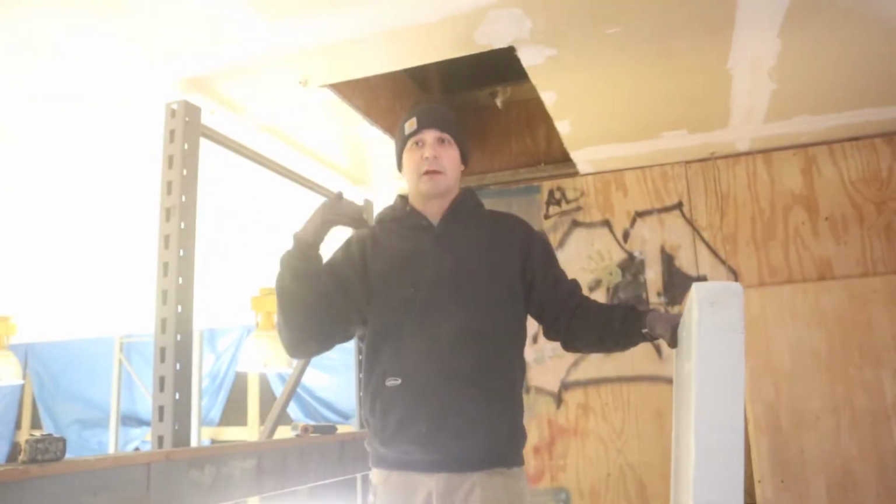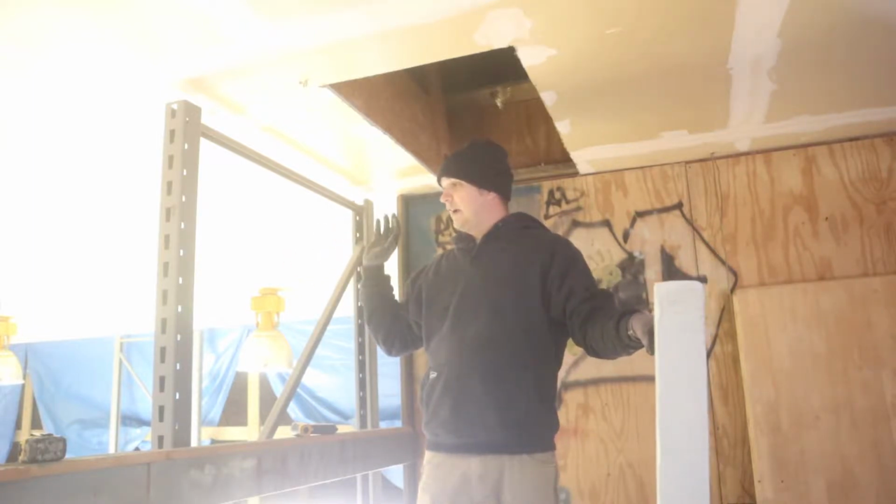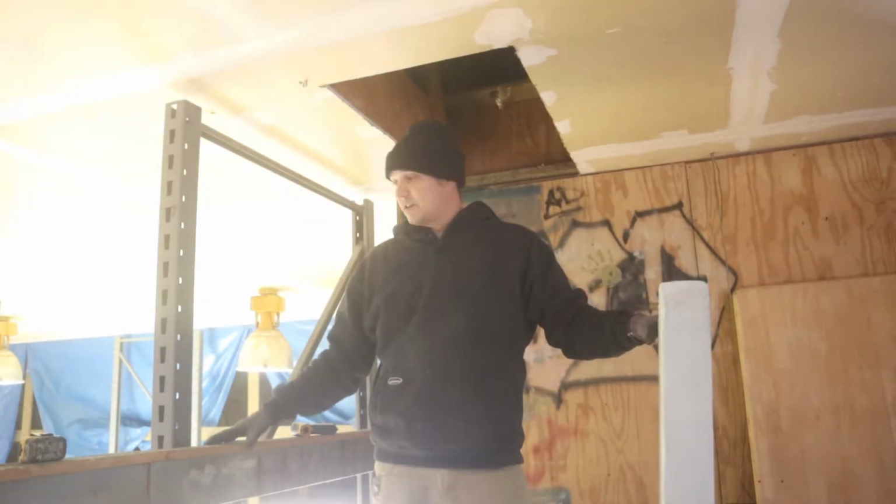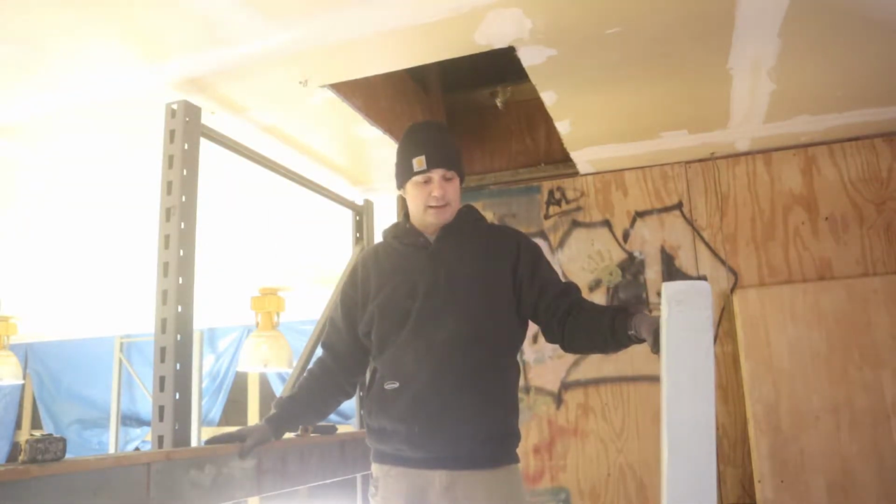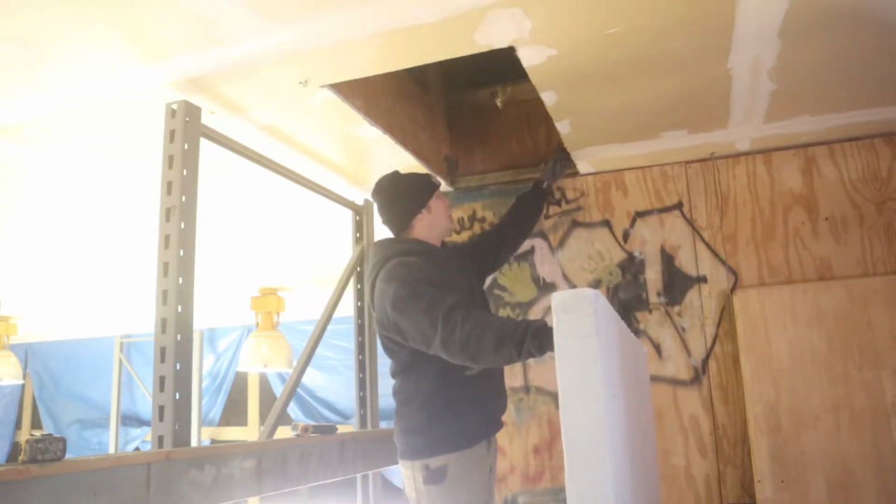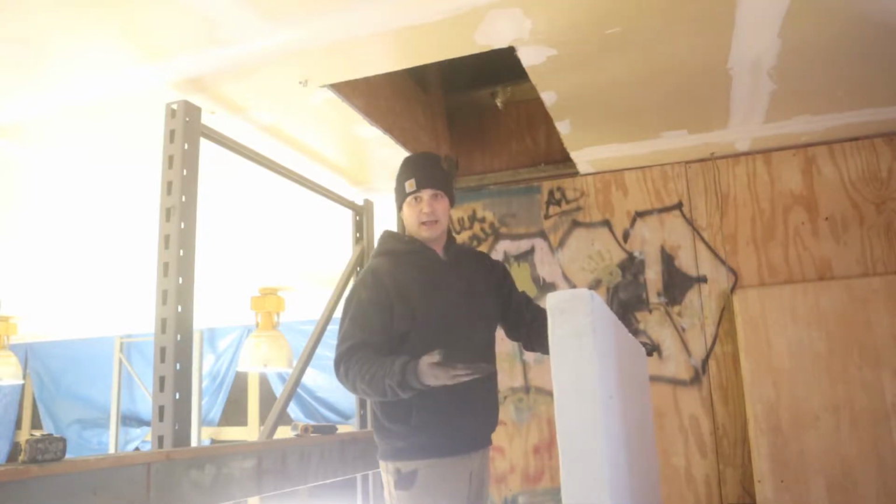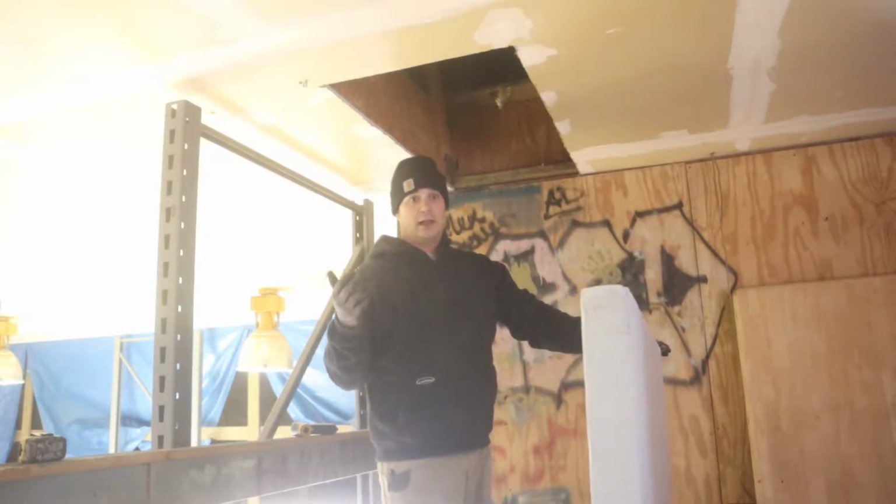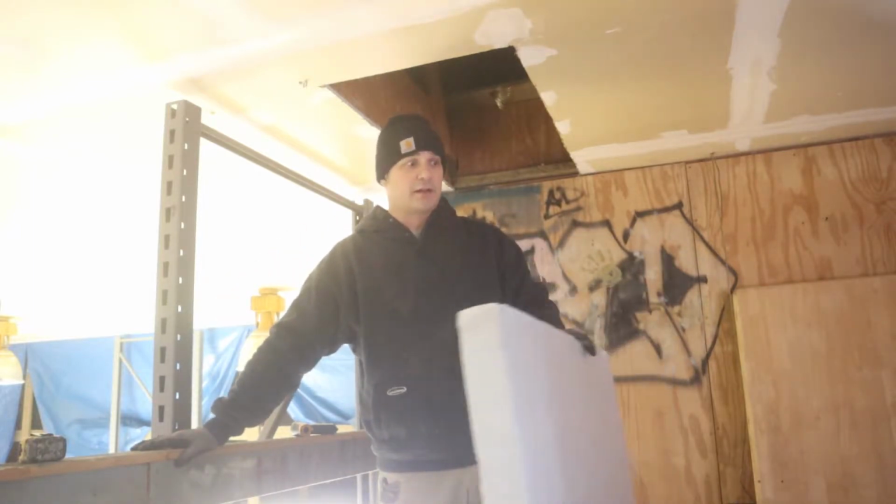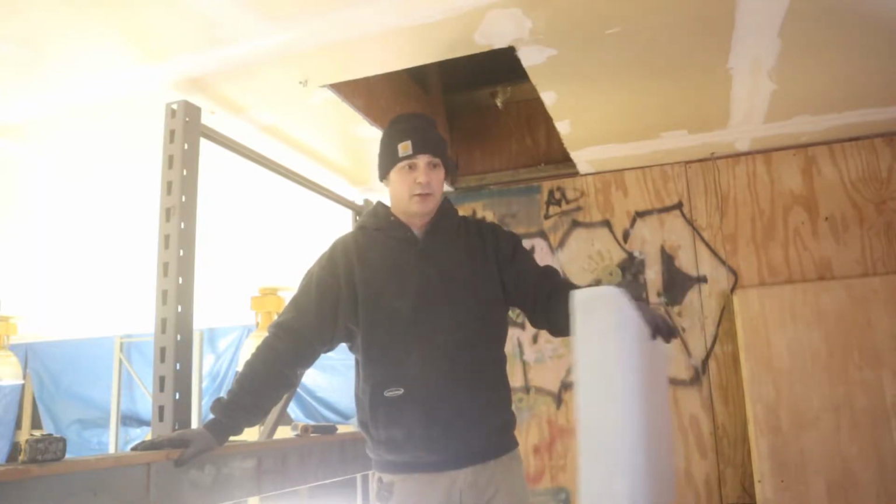So we want to get this sealed up sooner than later. We have our fans going, we have the heat sink working, but it's all for nothing if it just goes right out the roof. Now we got to modify our opening a little bit, and then we'll cut this piece to fit nice and snug, and one more small project done here on the farm, but we're not there yet to call it done, so let's get to it.